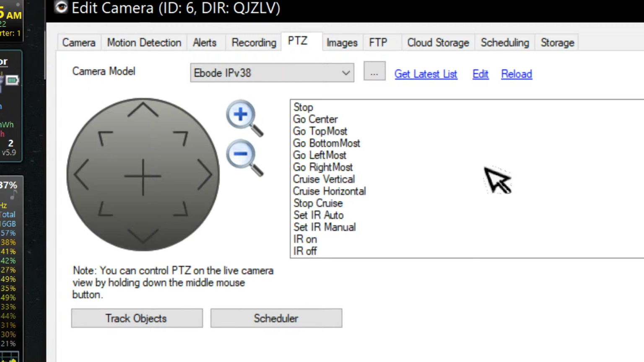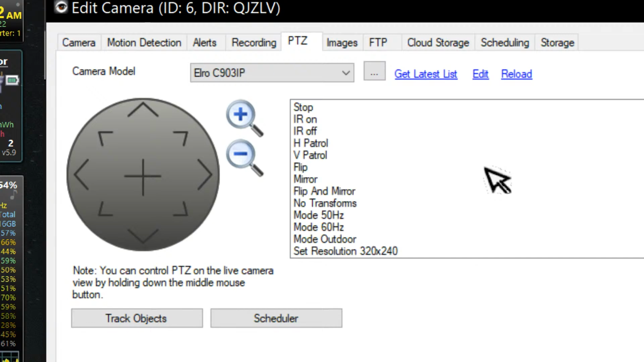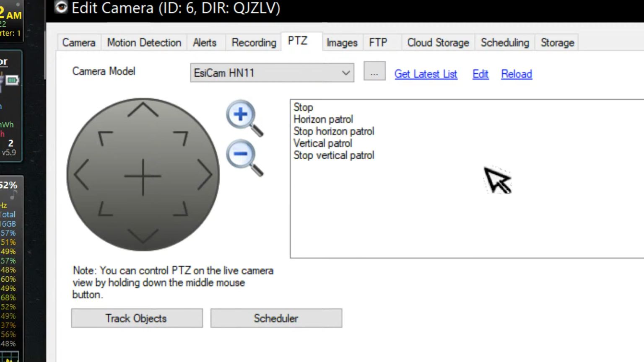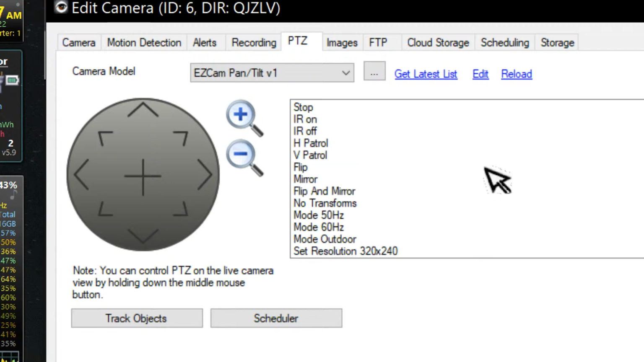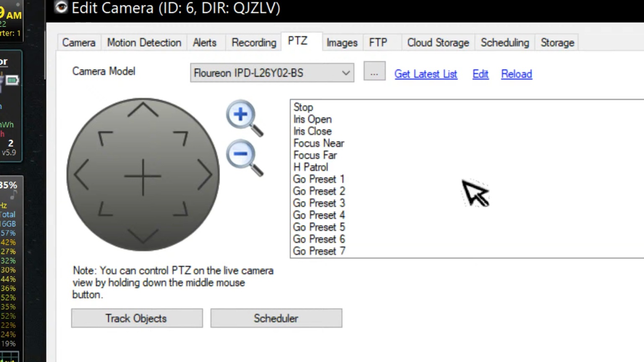Stop, go center. Does not focus. Focus on close. Nope. It's got left and right, but it hasn't got the other stuff.